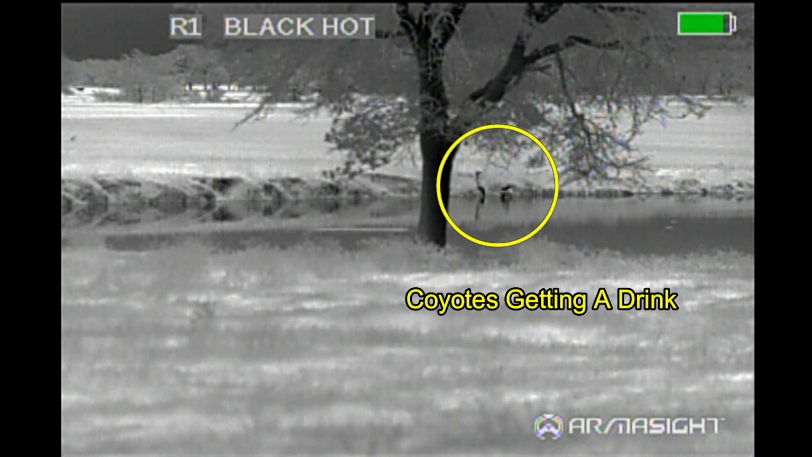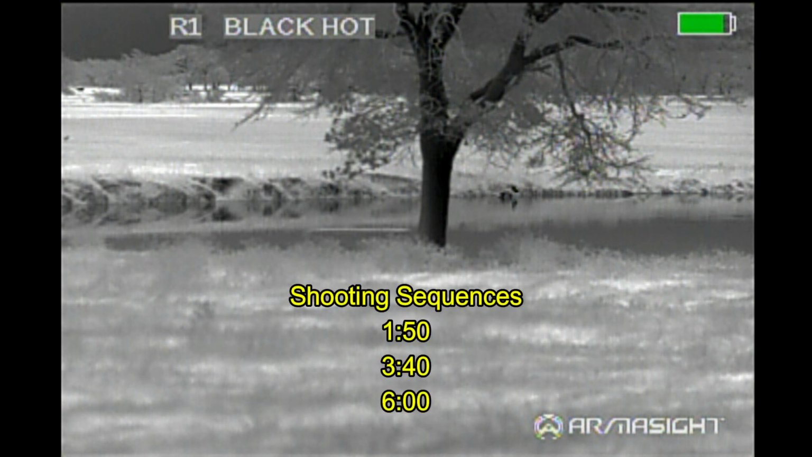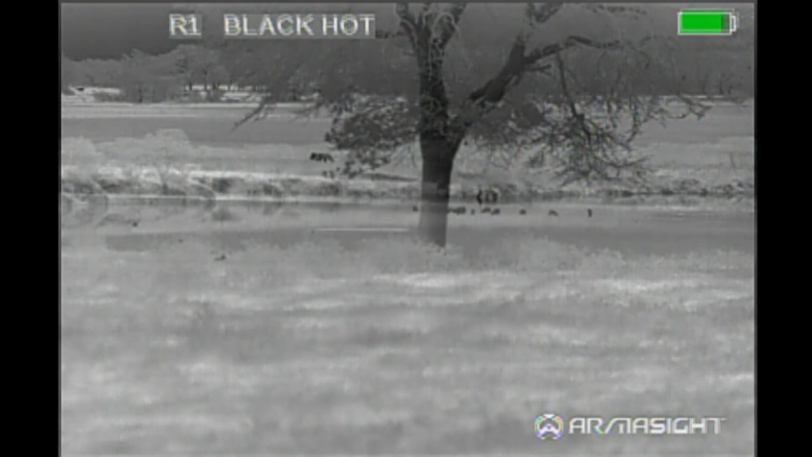And a little while later, I get this video with my Armory Zeus, has some coyotes getting a drink from the tank. And for those of you that are interested in just seeing the shooting sequences, they're shown below. You can just fast forward to those times to watch the shooting.